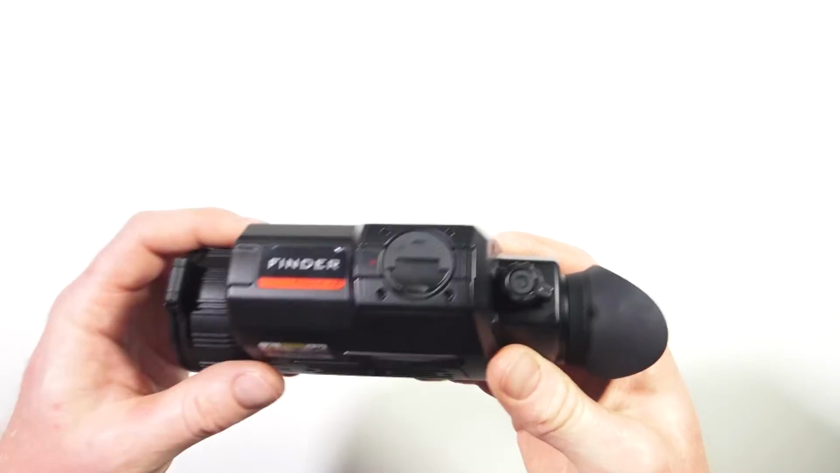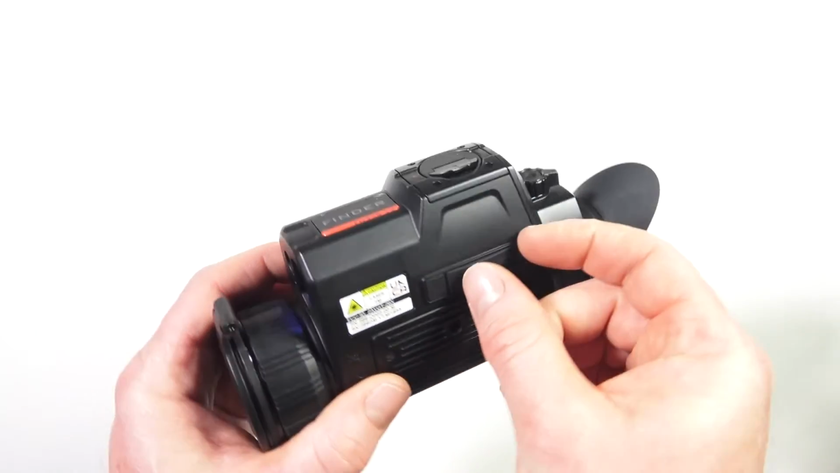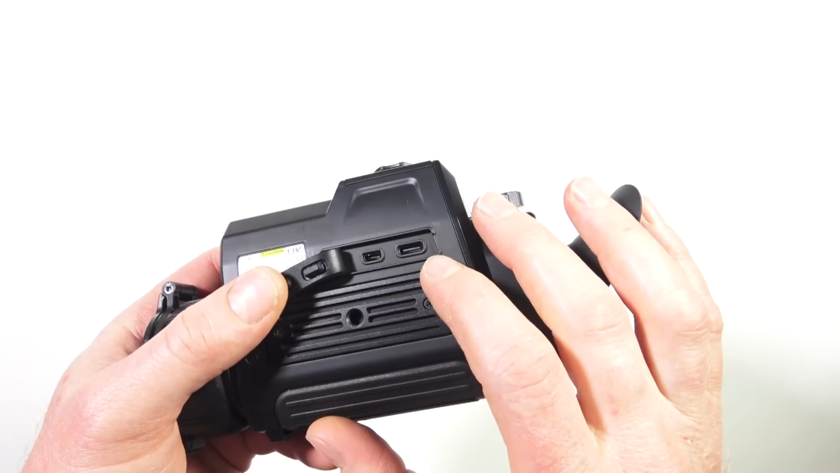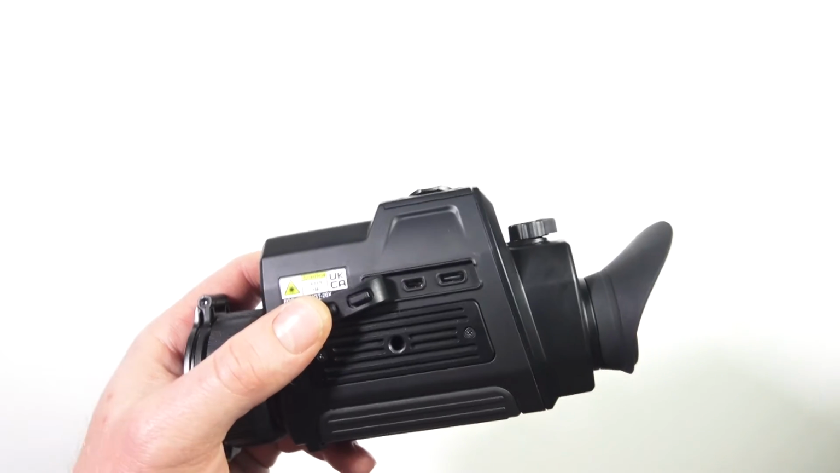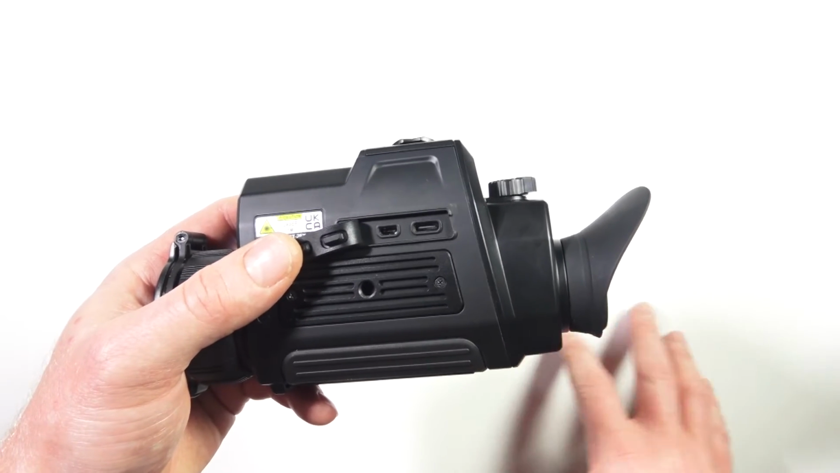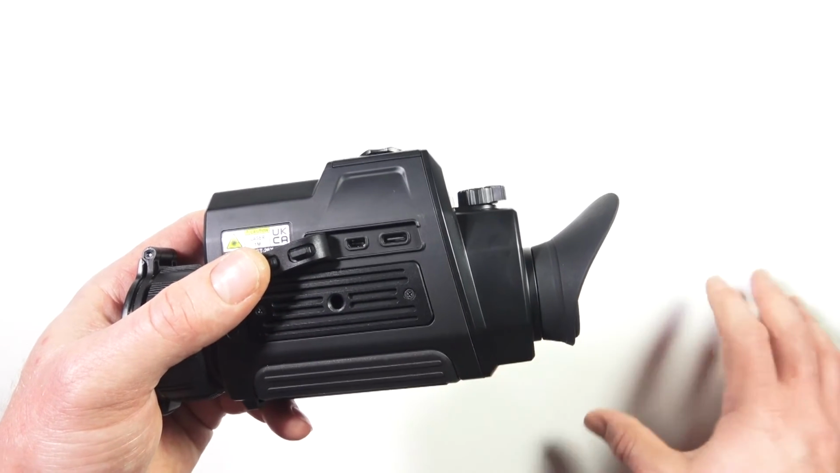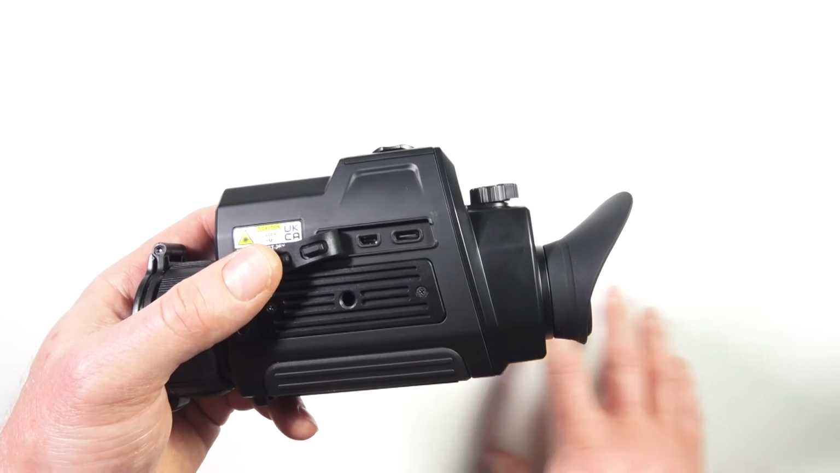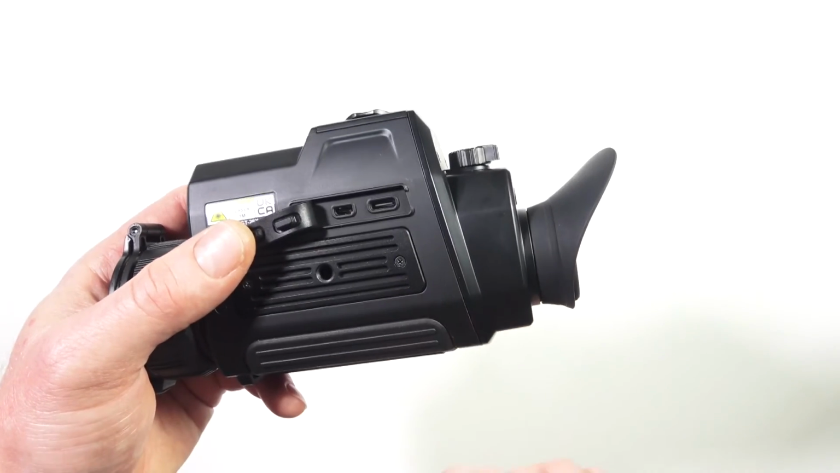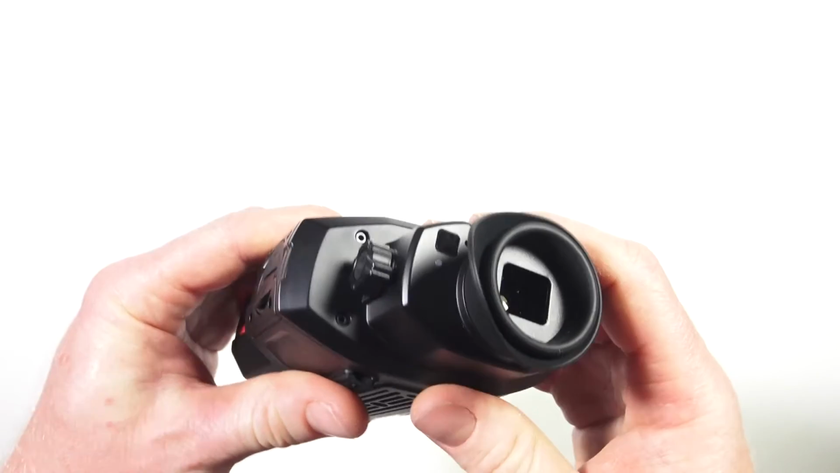Now, one thing to keep in mind with just about all thermals, at least at the moment, is if you are charging it using this USB-C port, you want to try and do it from a charger that's around that 2 amp. Your fast chargers for your smartphones can sometimes trigger these devices to not accept charge. So if you're having trouble charging it, then potentially make sure that you're not charging it with something too high of amps.